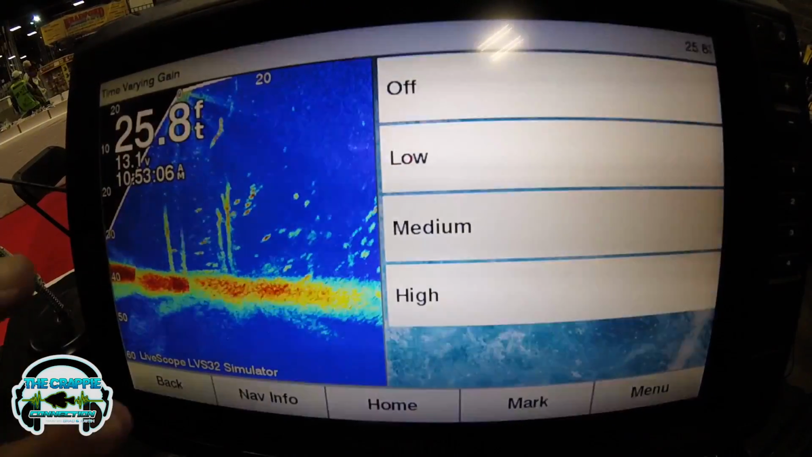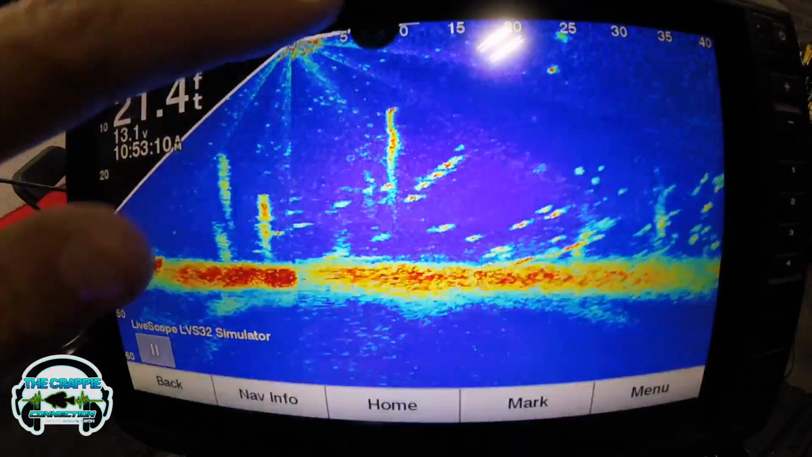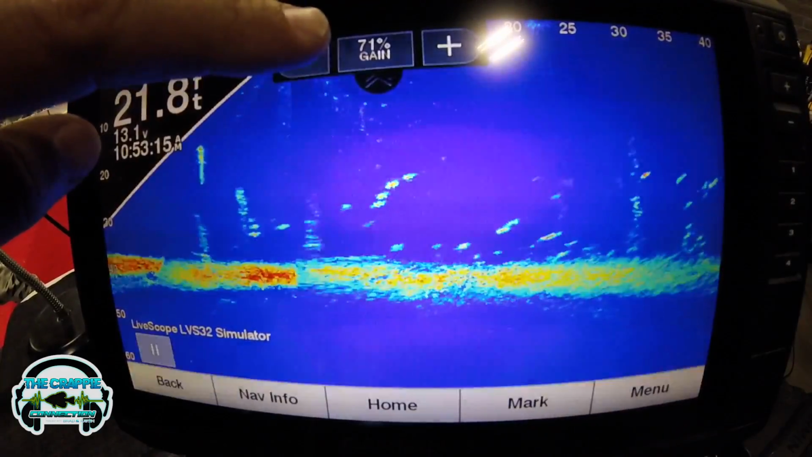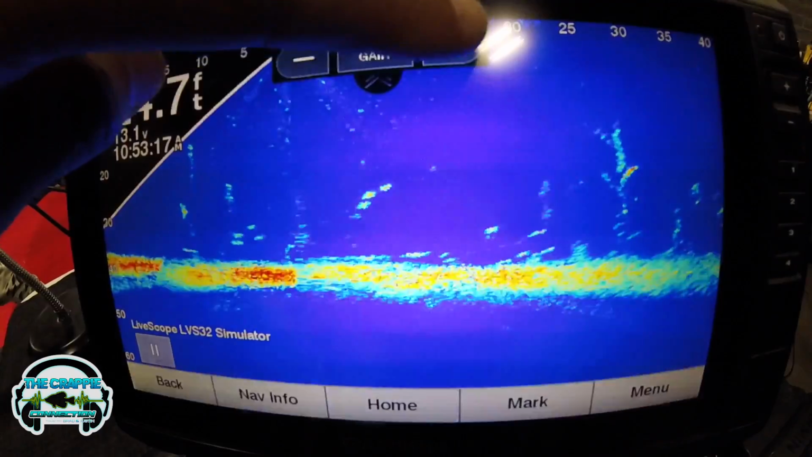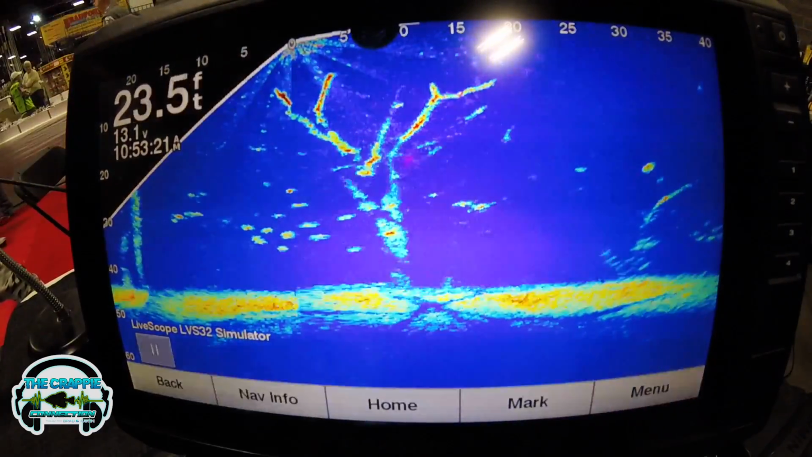So once you get done with that, you're going to go back all the way out of here, and now you're going to have a screen that hopefully looks closer like this. And hopefully you can still see your jig at this point. If you can't see your jig at this point, that's okay, because now what you're going to do is slowly start bringing your gain back up.